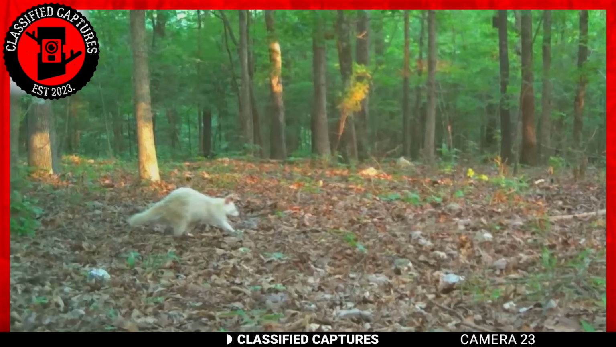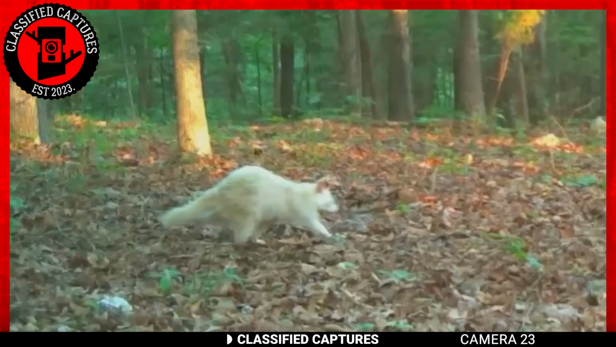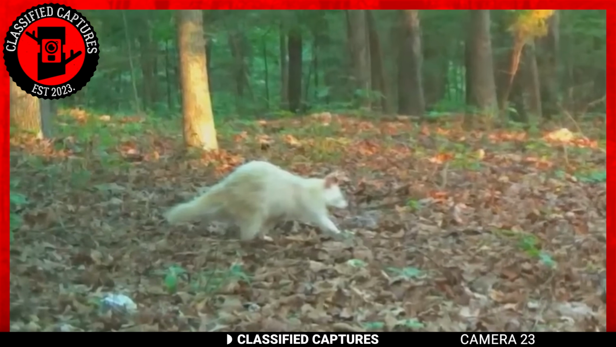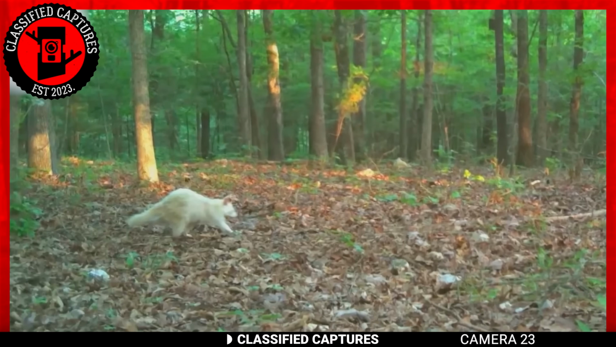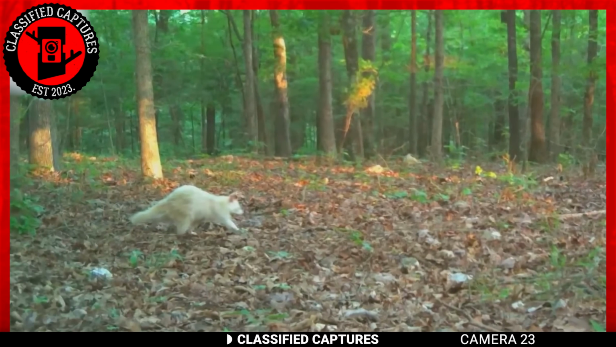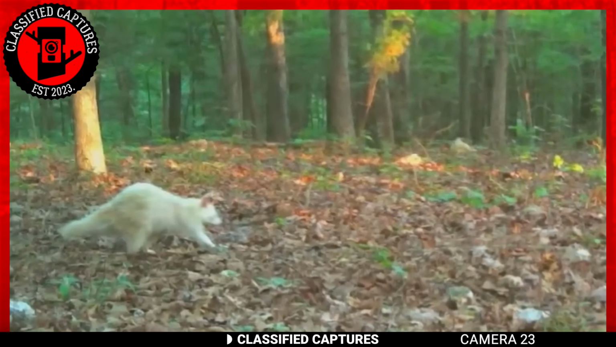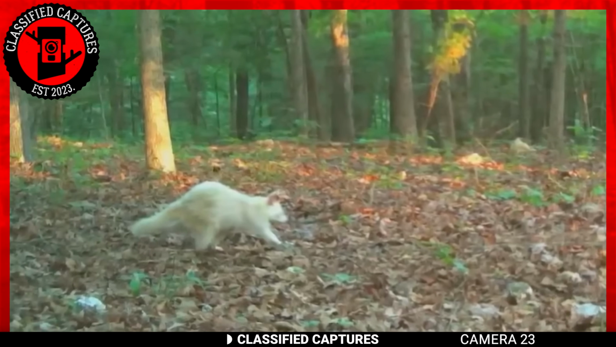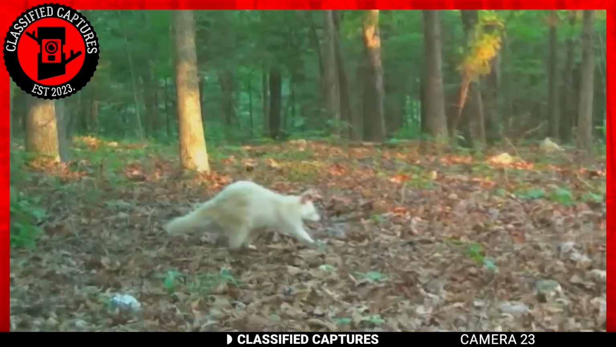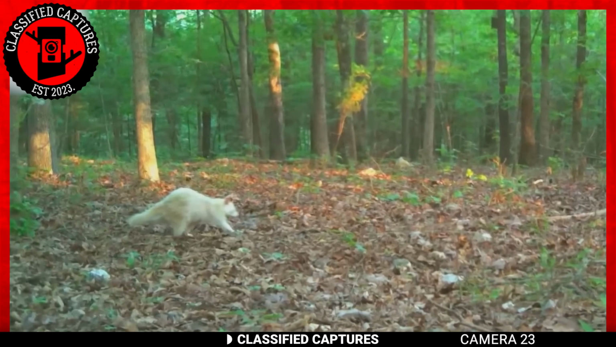This trail camera managed to capture something truly spectacular. Feast your eyes on this adorable ball of white fur nestled in the heart of the woods. At first glance, it's quite the puzzle to figure out what kind of animal we're looking at. So go ahead, take a moment to hazard a guess. Did you say raccoon? Well, you're on the right track, but there's a unique twist to this story. This, my dear viewers, is a rare albino raccoon.